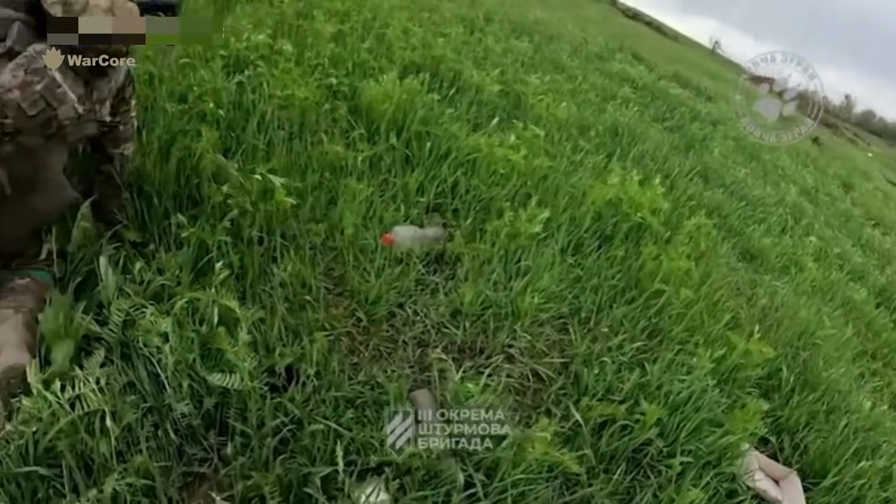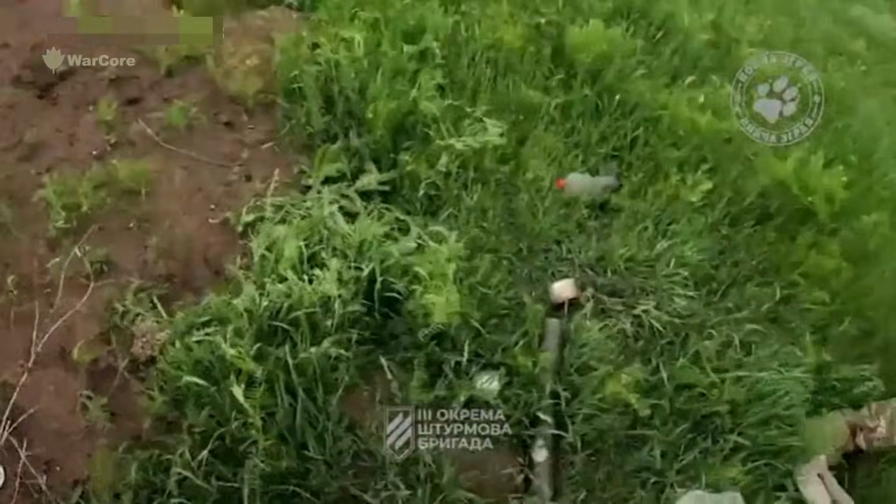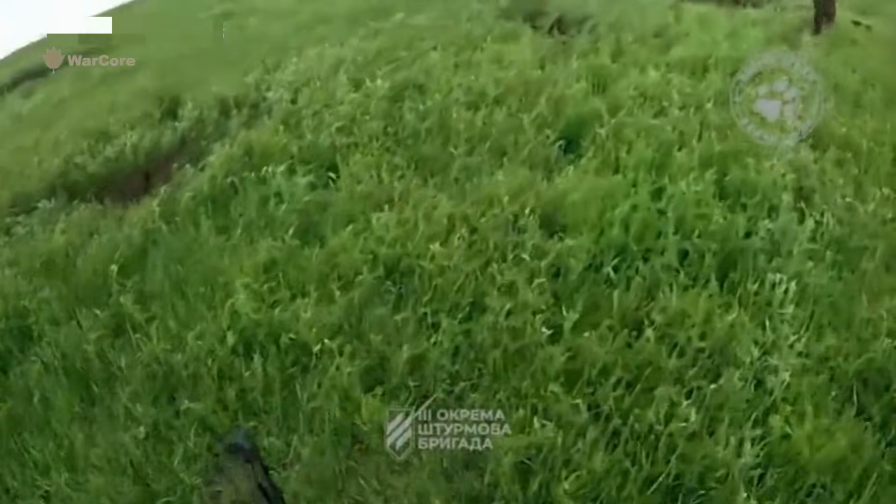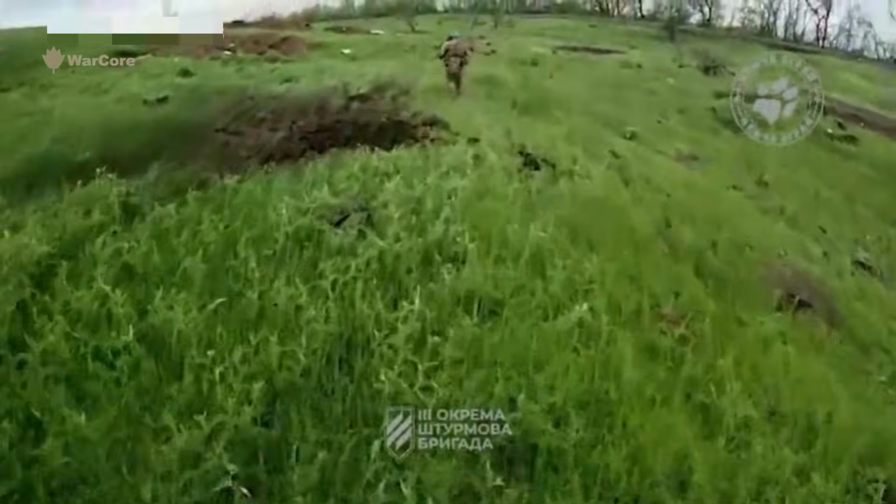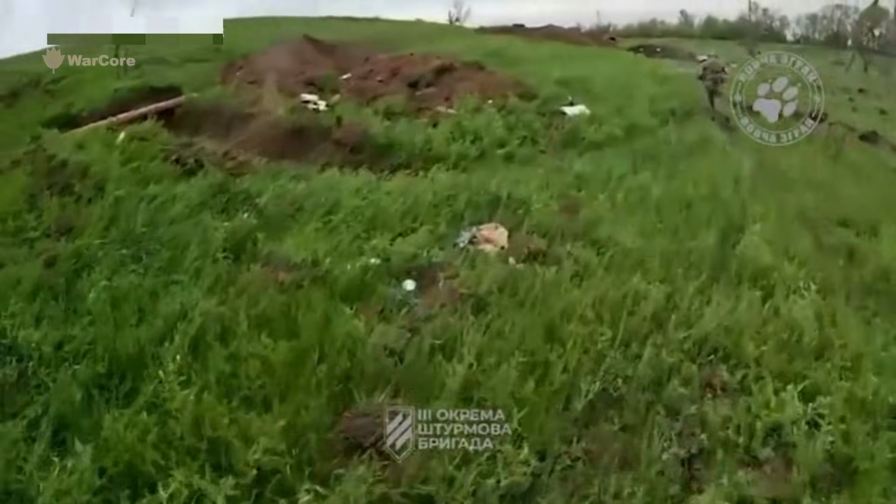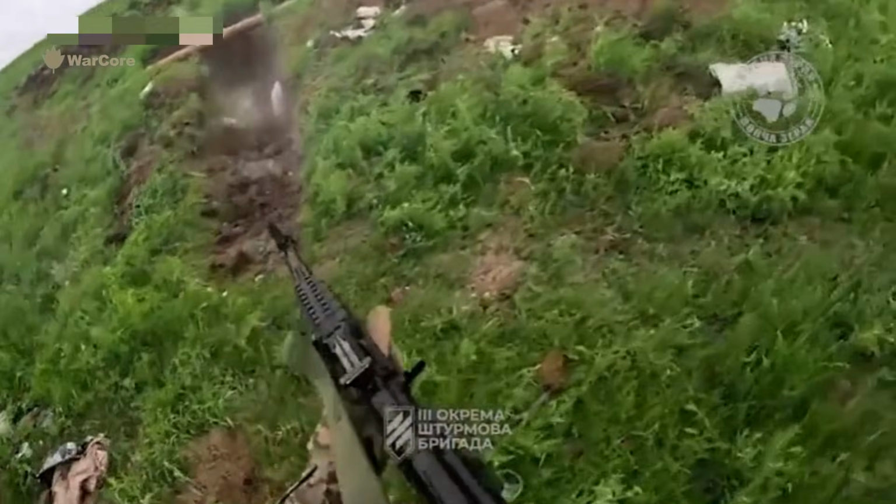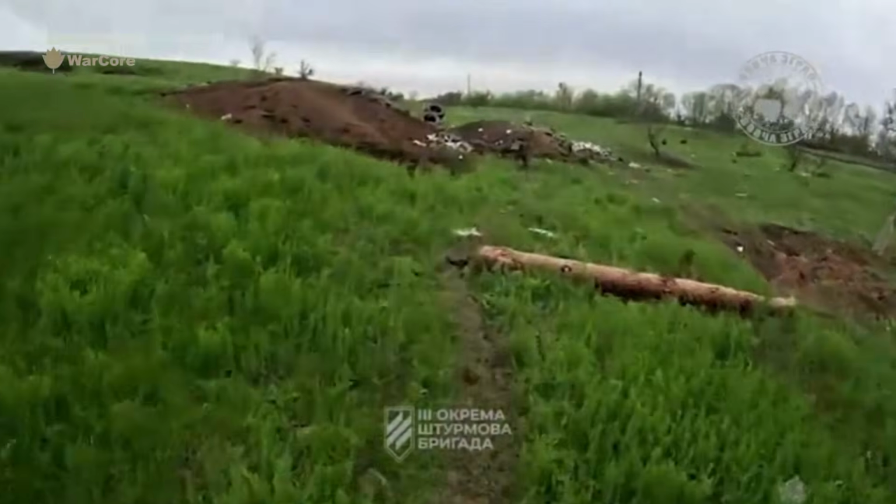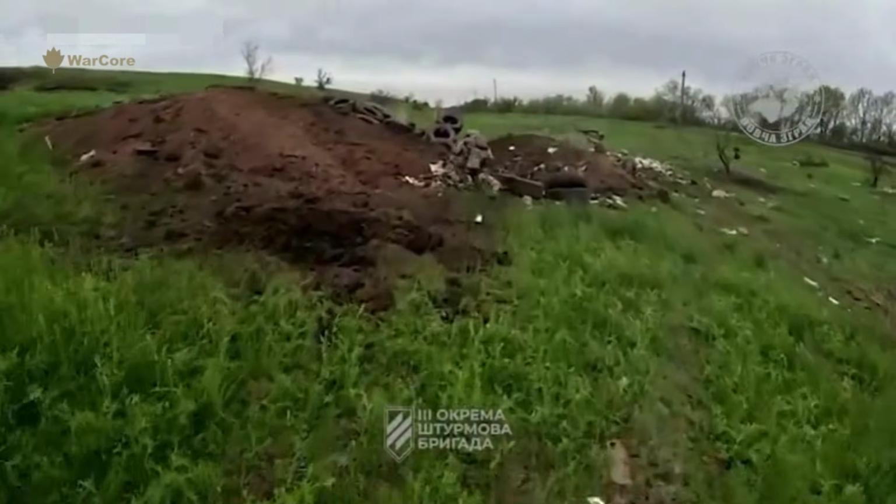This is not just a simple advance, every movement is the result of tactical planning, silent communication, and battlefield awareness. Ukrainian snipers first observe the area, identify possible threats, and then guide their units forward while applying pressure. As resistance appears, the soldiers deploy specialized devices, weakening defensive positions.